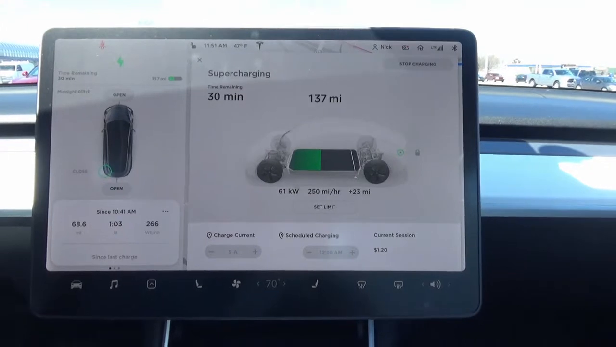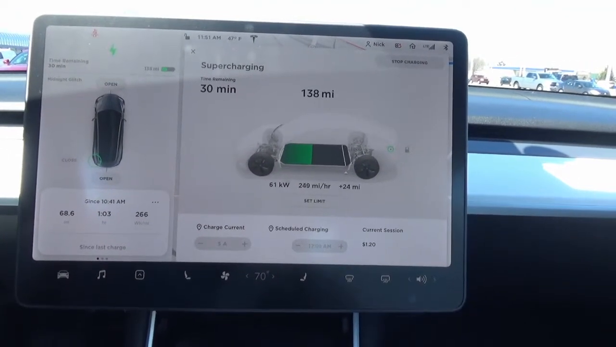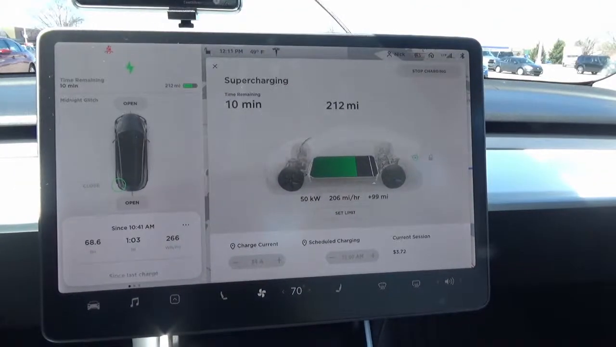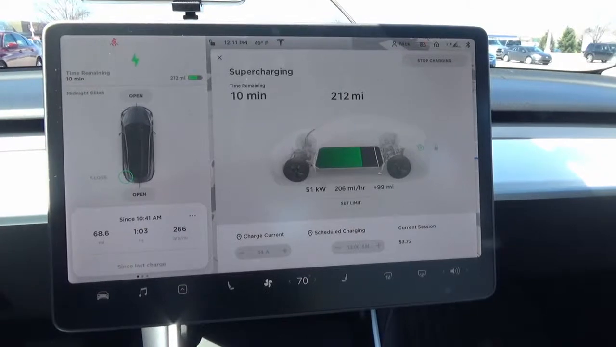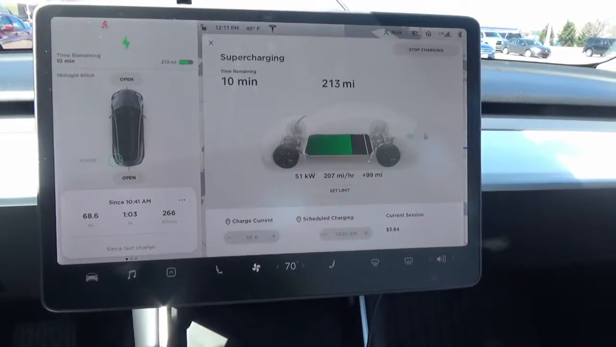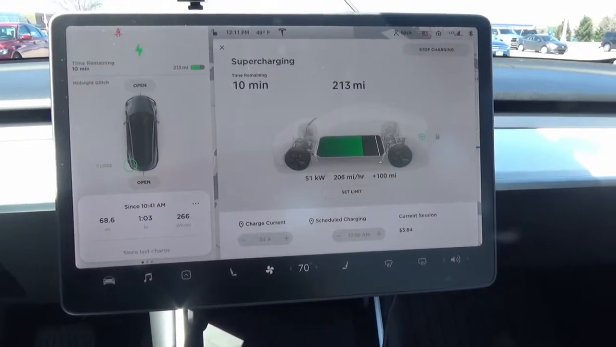Like I said, I'm gonna walk over and get some food and or get something to snack on, and head on up the road. So we're at 212 miles so far. This is saying about 10 minutes left to get to the destination at least, but I like to have a little bit more than that.